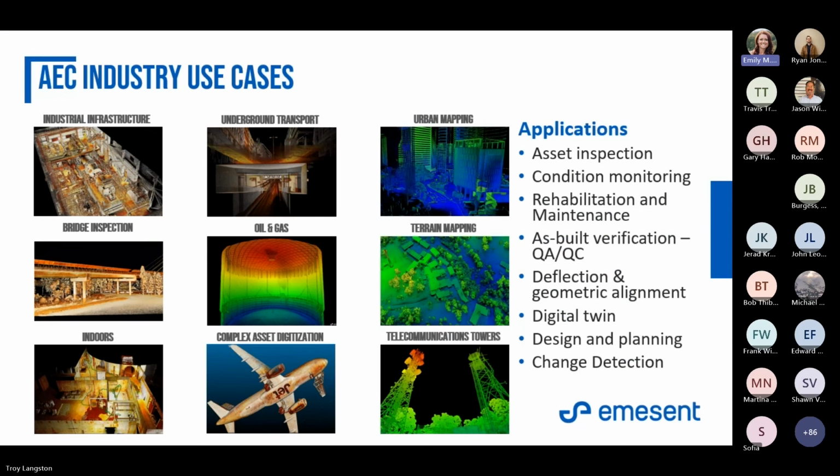So for AEC, industrial infrastructure, anything indoors where you have large assets, you need to scan them. Let's say you've got a turbine room, one turbine is going to be coming out, you need to bring another one in. You don't need extreme accuracy. You just need to have a great idea of exactly what's there, what's coming in, so you can measure both of them, make sure it's going to fit. Underground transport, anything underground, the Hovermap is going to excel at. That's our bread and butter right there. Urban mapping portions, I'm excited to show you this next slide because it's the coolest you're going to see.